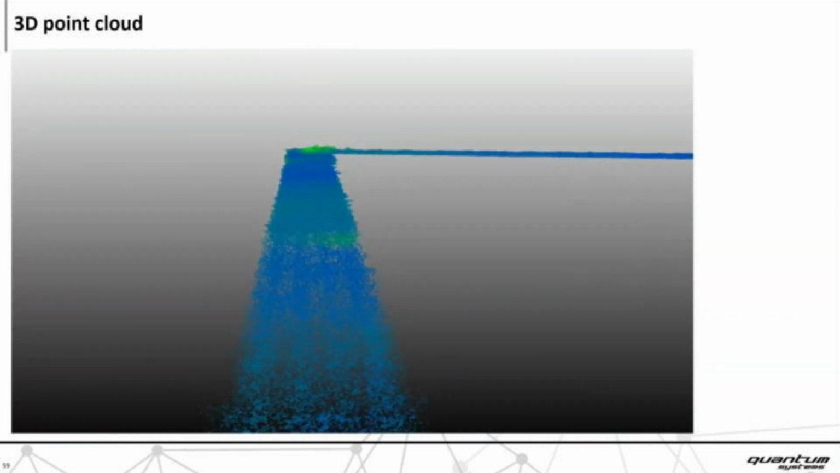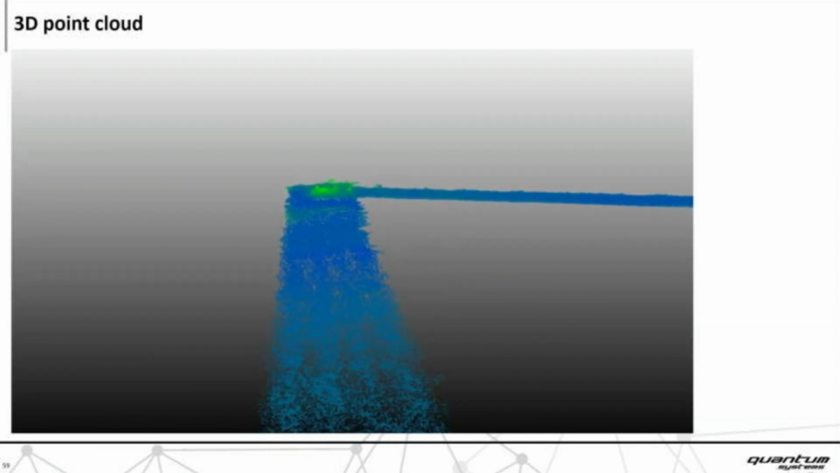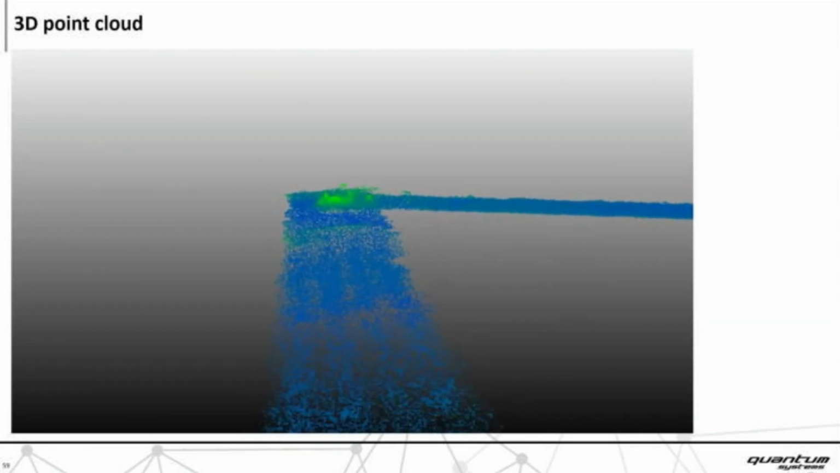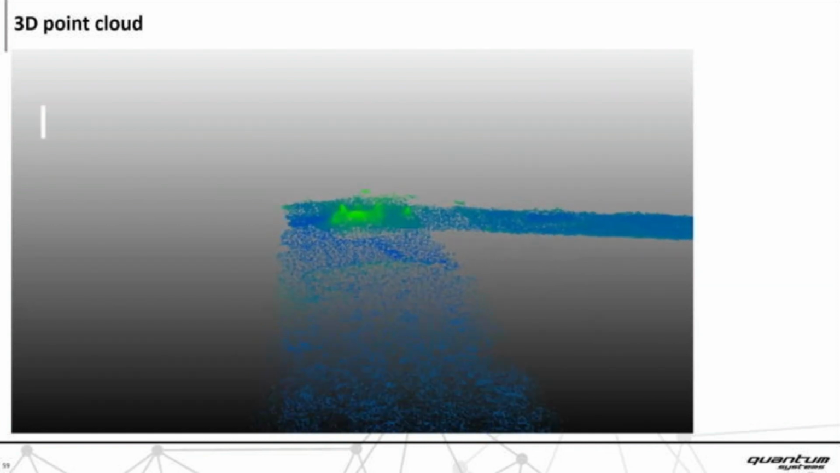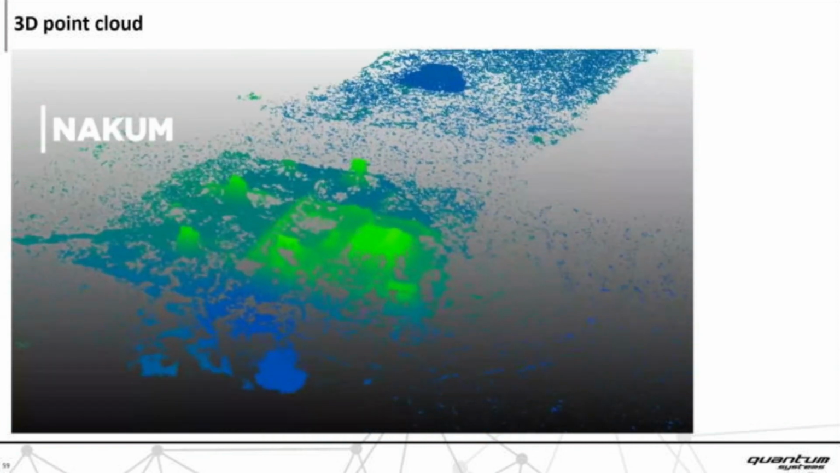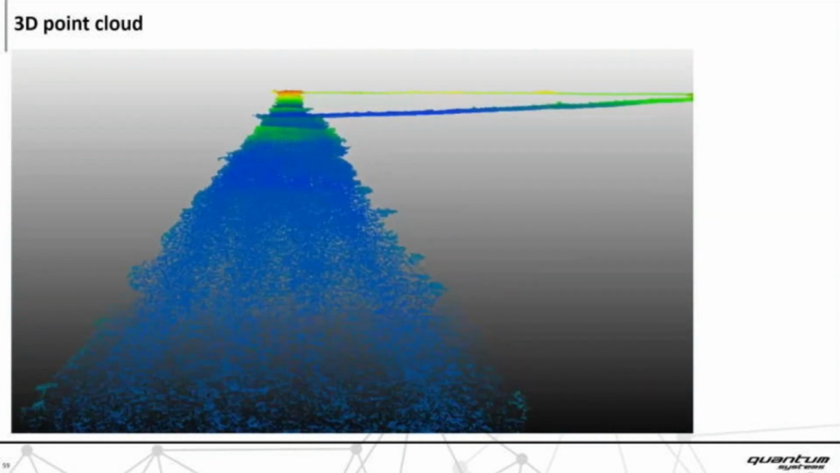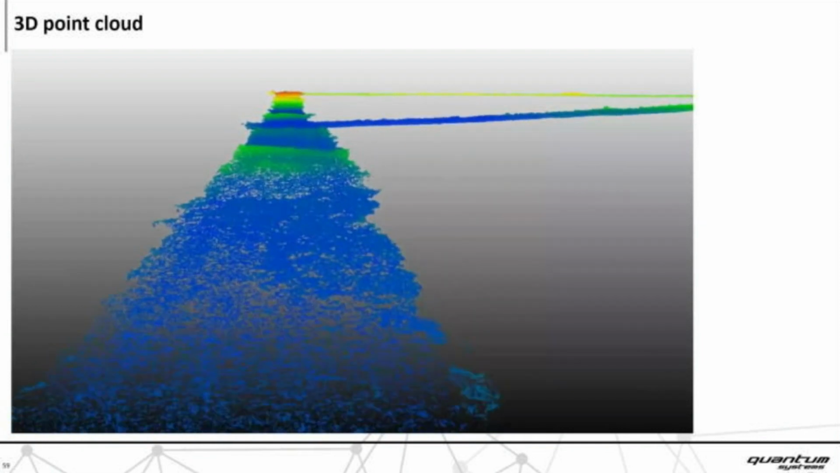Then we are heading towards Nakum. Here we see the site of Nakum with its pyramids. Then, making a right turn, heading to the east, there's some hilly terrain.